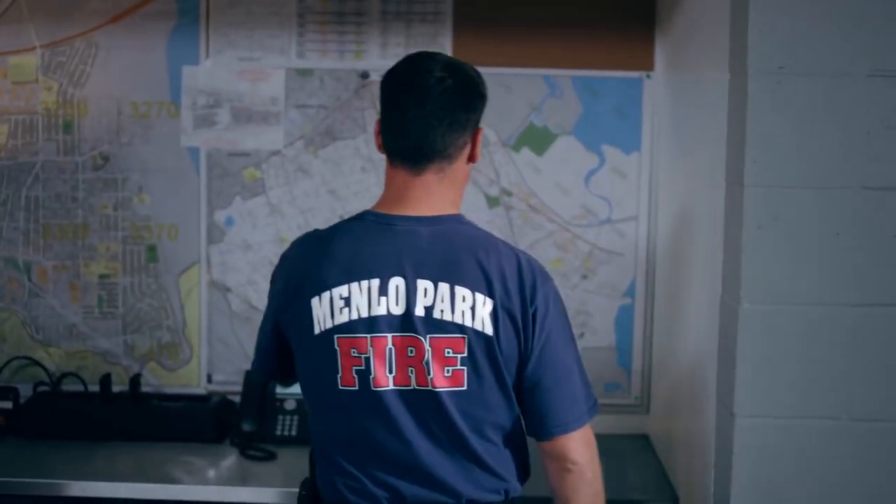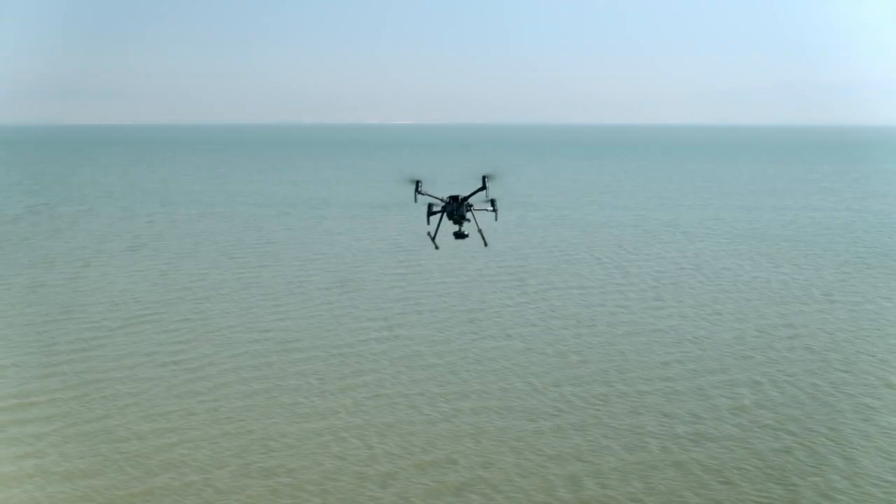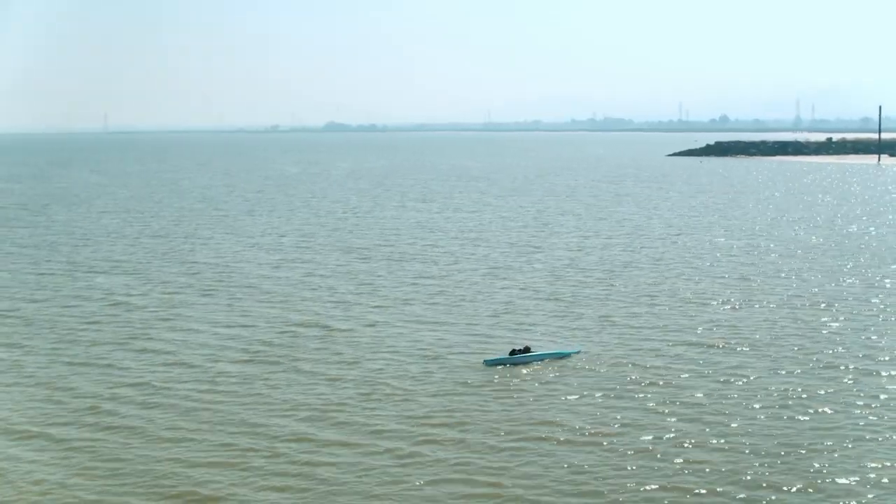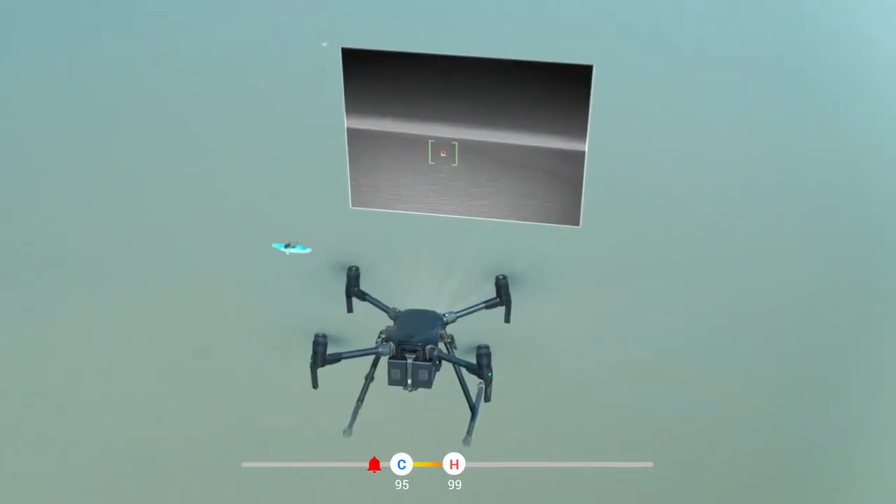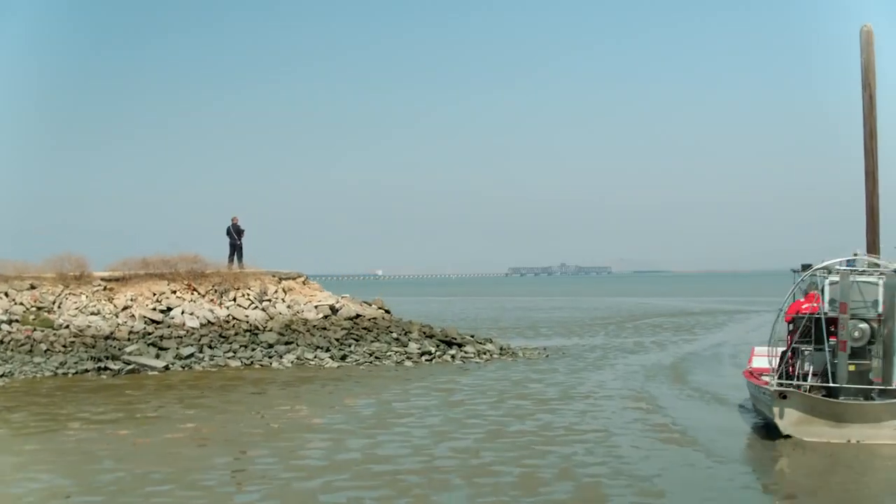Search and rescue often comes down to finding a needle in a haystack. Using these machine intelligence features, we're able to pick out things that are above 95 degrees. In this case, it's body temperature, and we're able to find those things and have the alarm go off and alert us. The XT2 allows us to save time, and when we save time, we save lives.